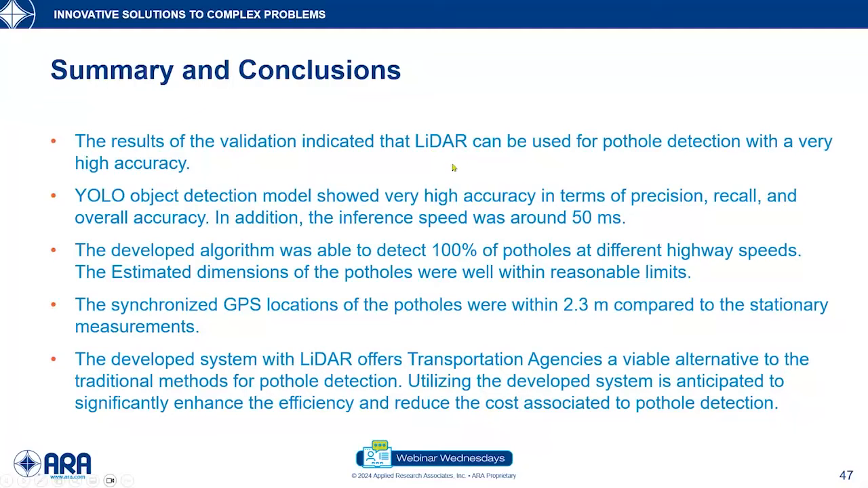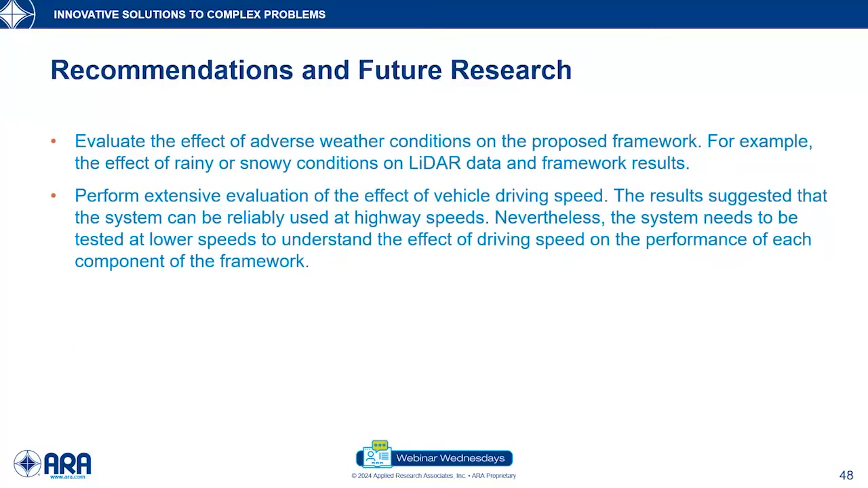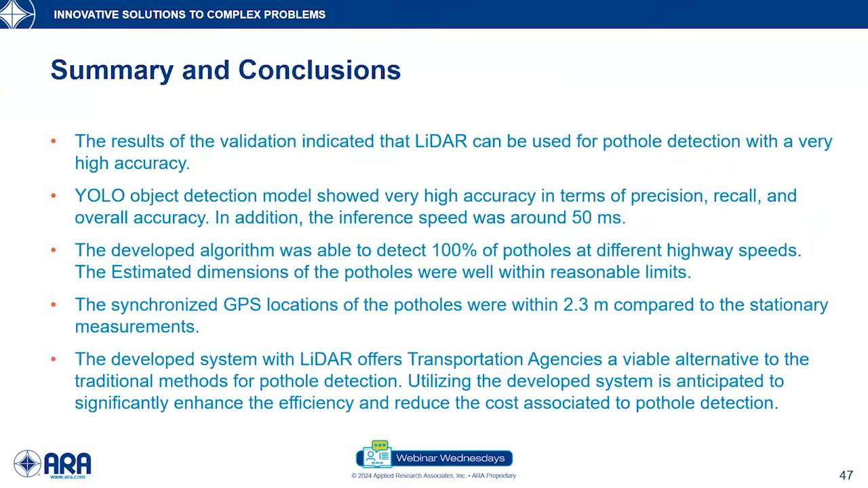We trained a YOLO object detection model, and the result of this study indicated that the model can be used with very high accuracy for pothole detection, and it can be used in real time because of its very fast inference speed.